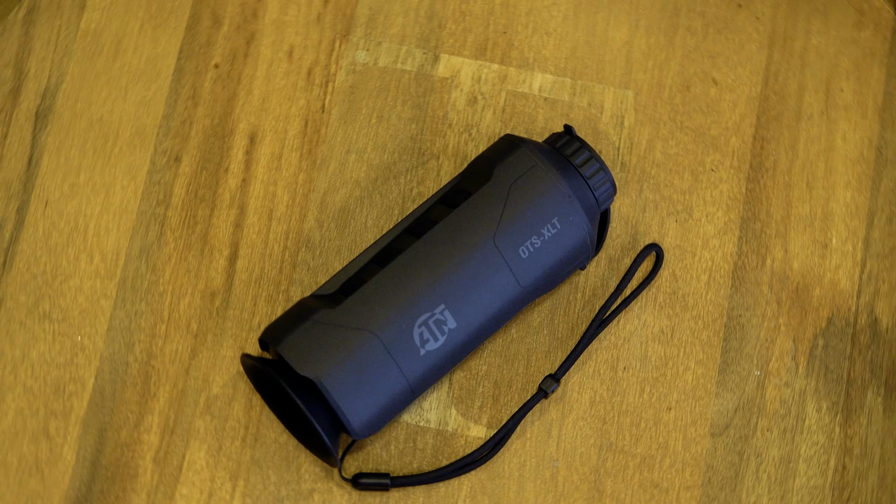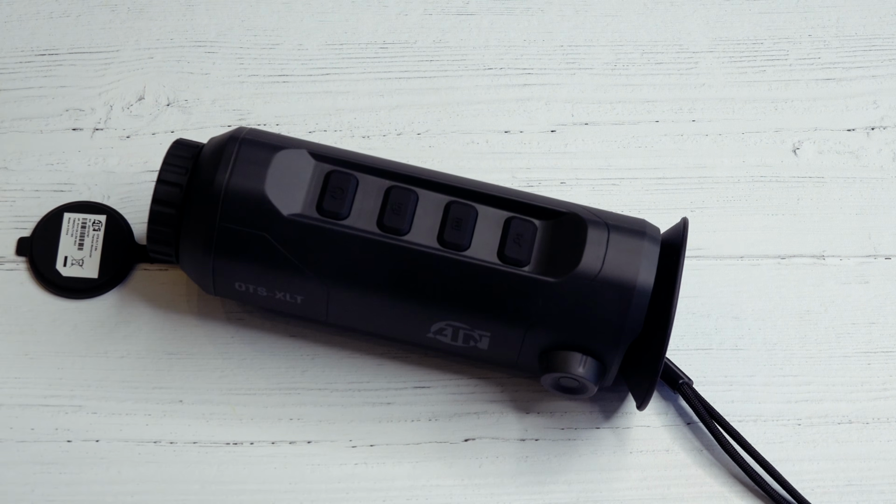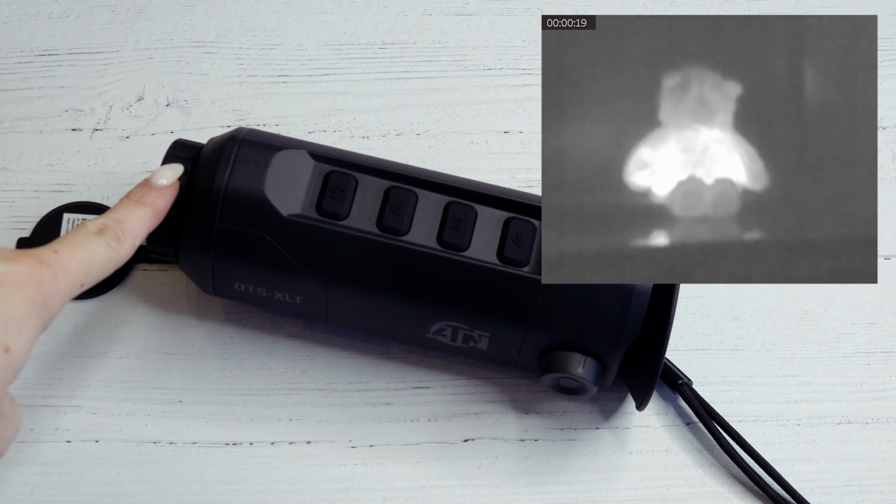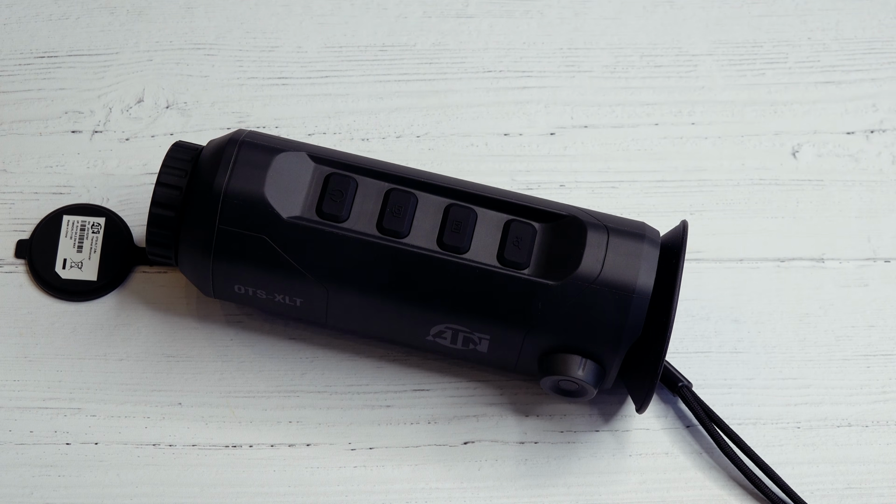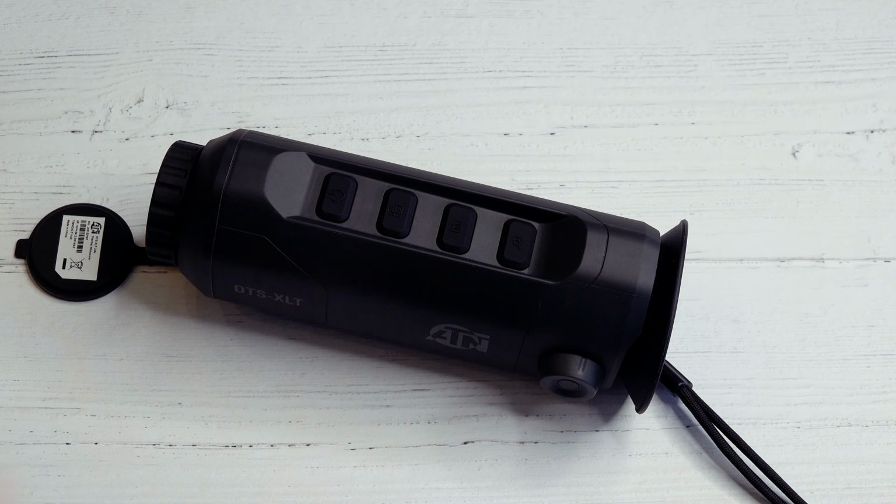Alright, so starting first with the ATN and working from front to back. Comes with a nice rubber built-in lens cover. Then this knob on the front adjusts the focus. Then moving on to the buttons, a long press on this first button will turn the power on. Short press will put it into sleep mode.